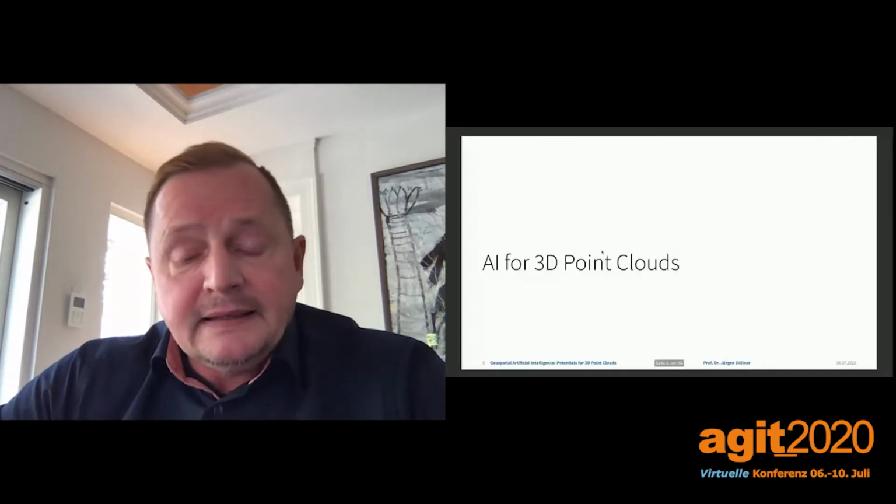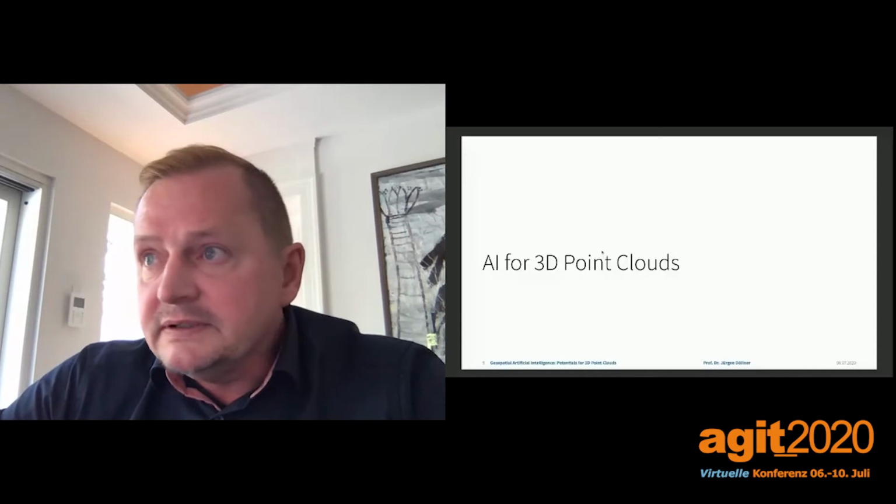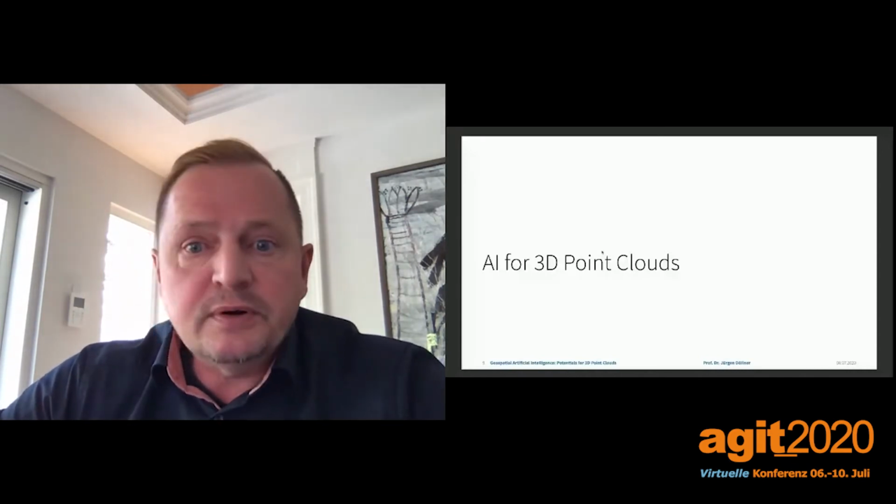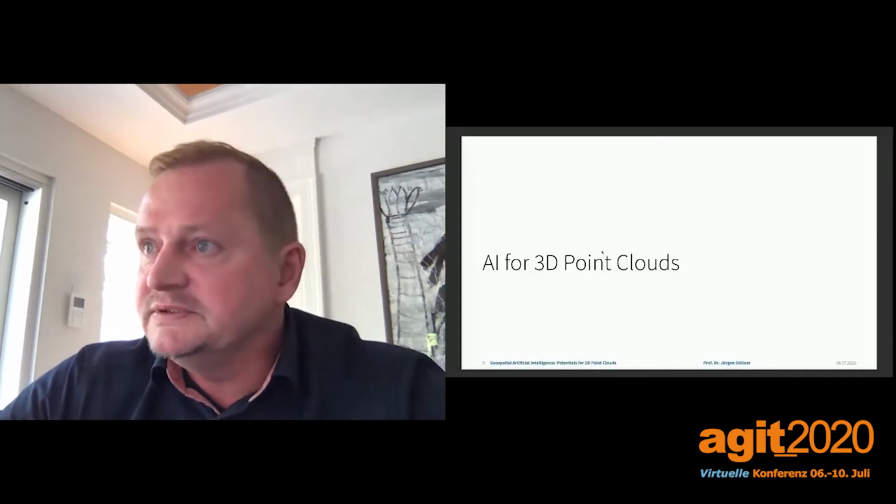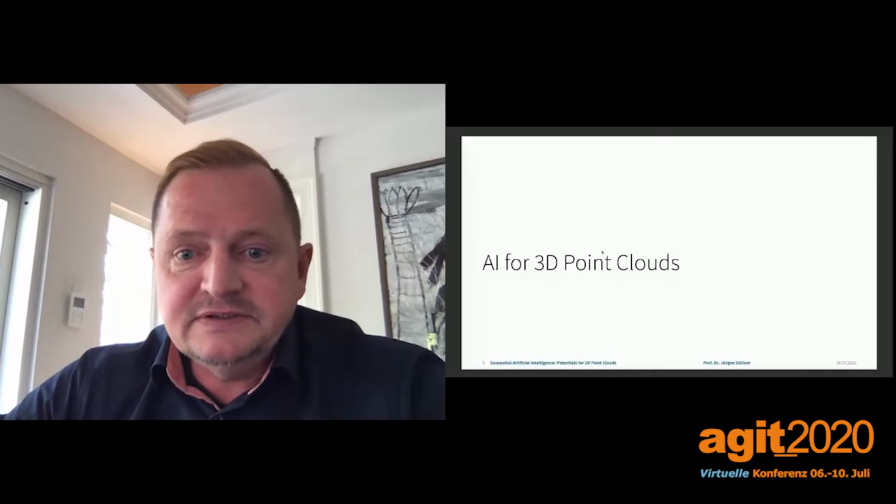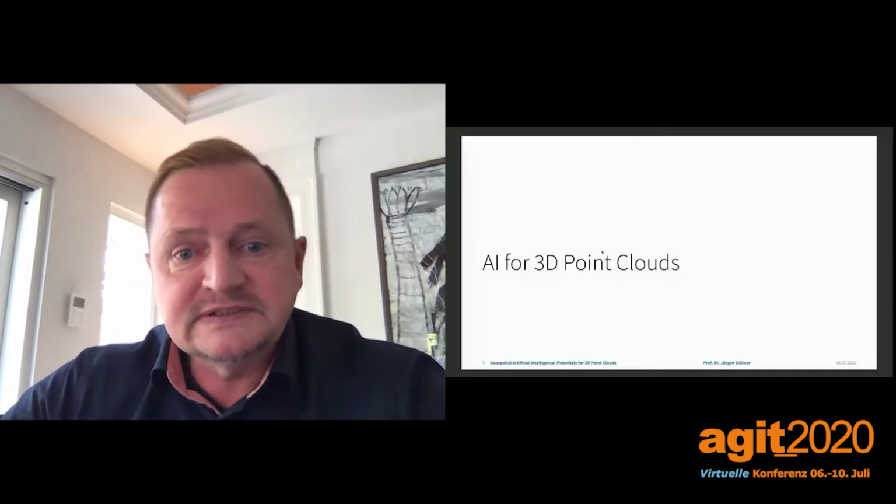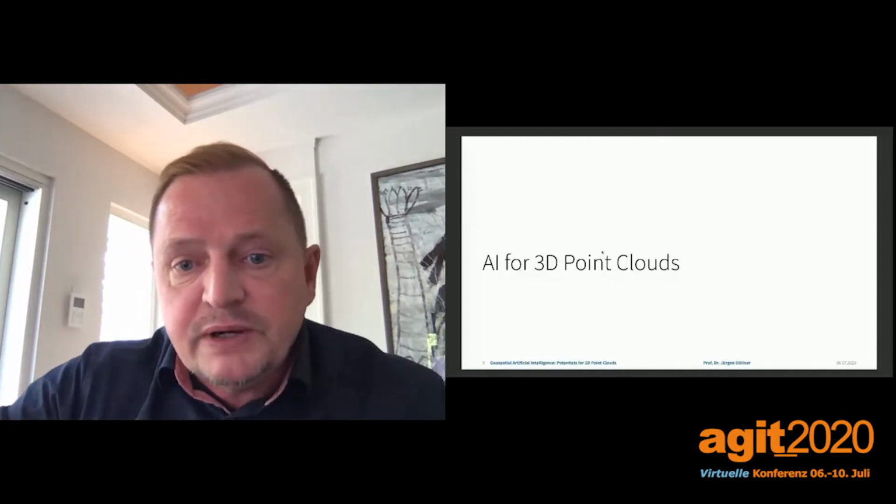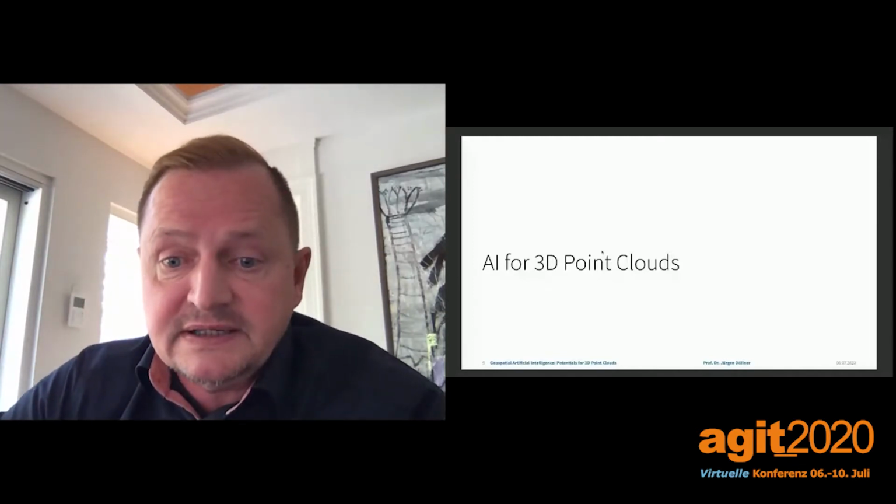Well, I will illustrate this point for 3D point clouds. 3D point clouds represent my major field of interest at the moment. So I decided to use this topic, 3D point clouds, to illustrate a little bit how AI impacts the way we construct geodata applications, geodata systems.